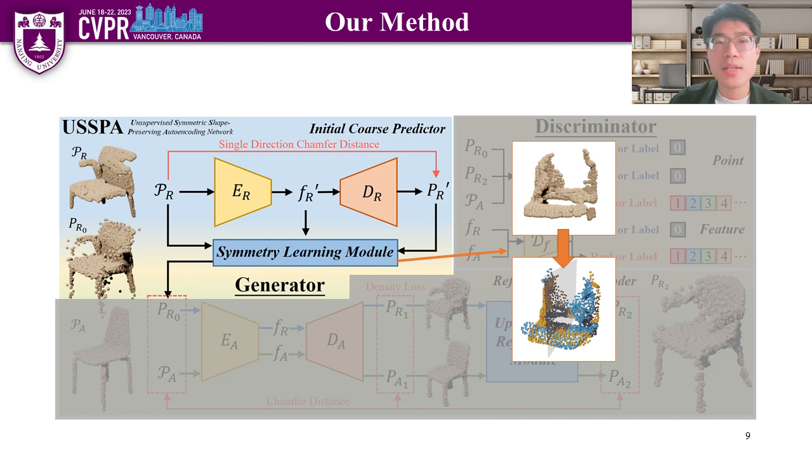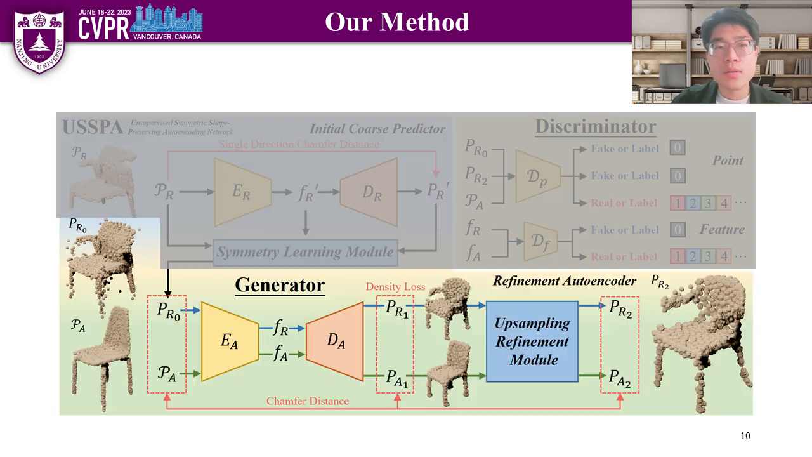In cases where direct inference from the input data is not possible, we utilize an initial cost module to provide an initial prediction. Commencing from the initial guess, we have developed a refinement autoencoder with an upsampling refinement module which focuses on detail refinement and a local feature grouping module for extracting local information. This design aims to facilitate the learning of intricate structures within artificial data through the autoencoding process.